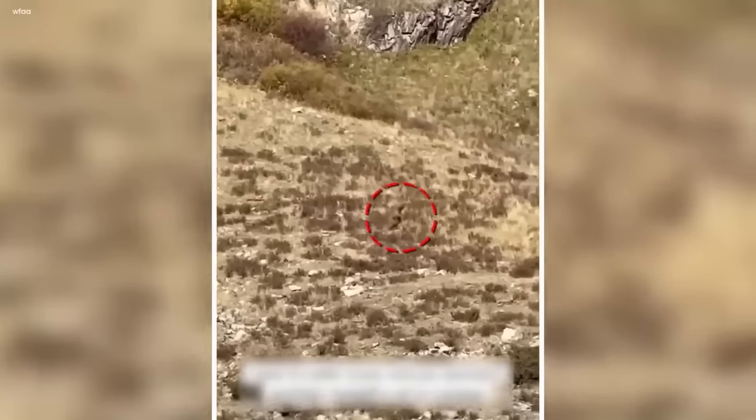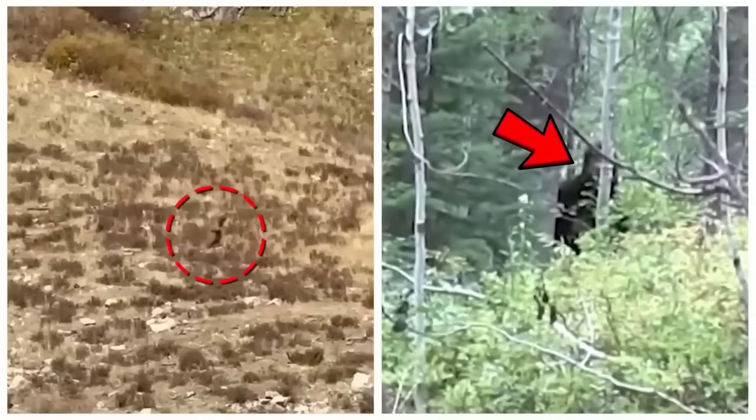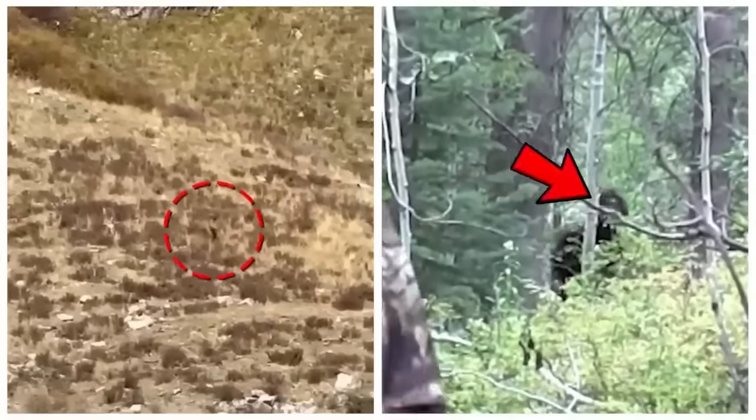Bigfoot had a unique style unlike anything we've seen before. It moved through the bushes in a way that made it seem like it knew the camera was there. But the camera was far away, so we couldn't see its features clearly. Still, its shape looked a lot like the legendary Bigfoot.